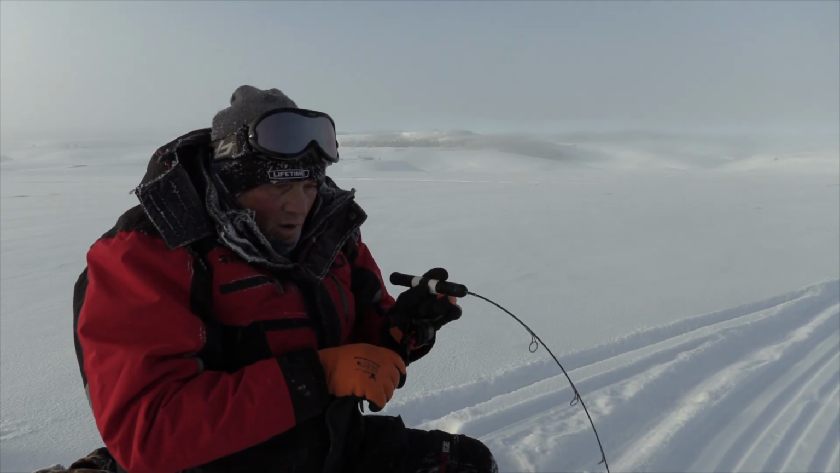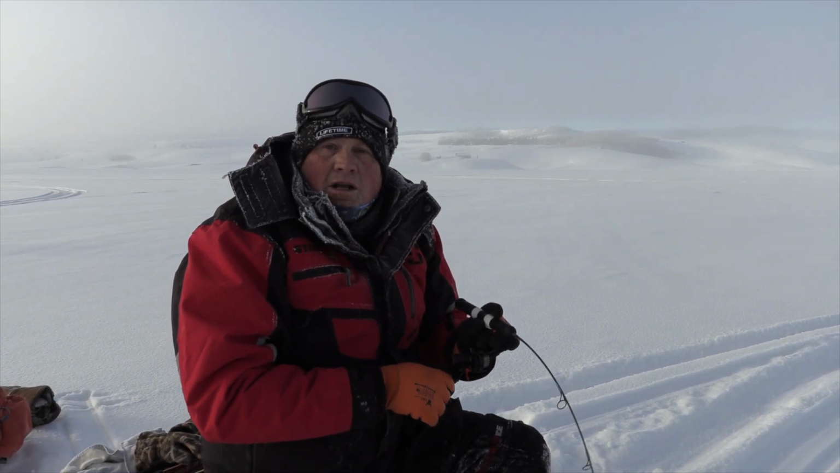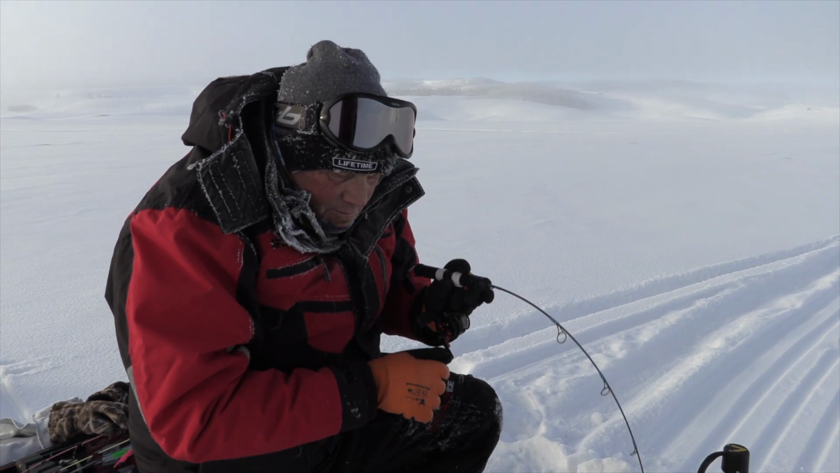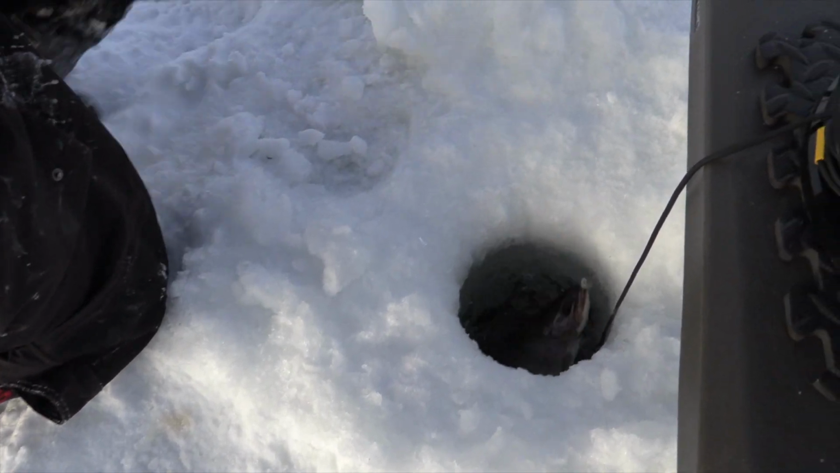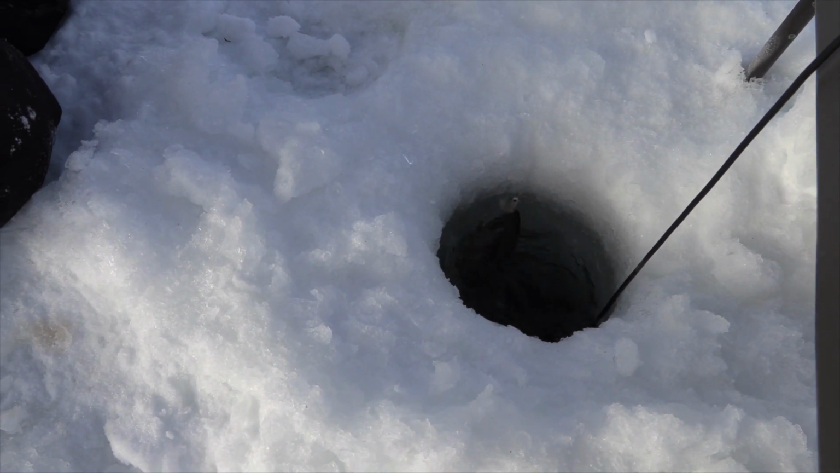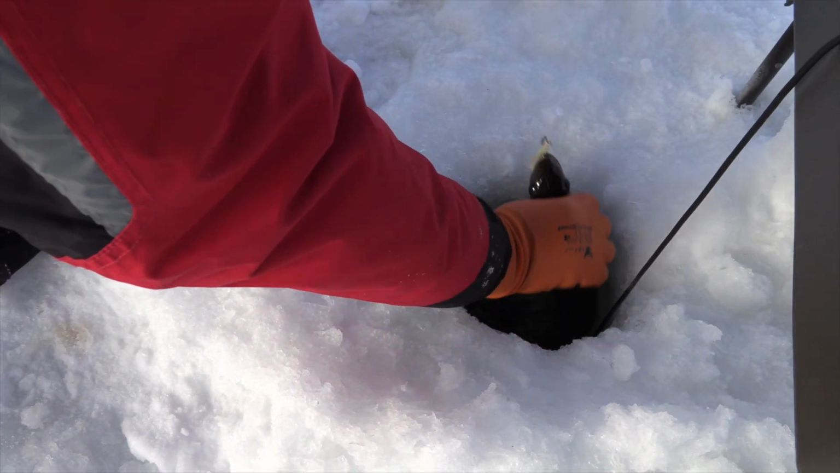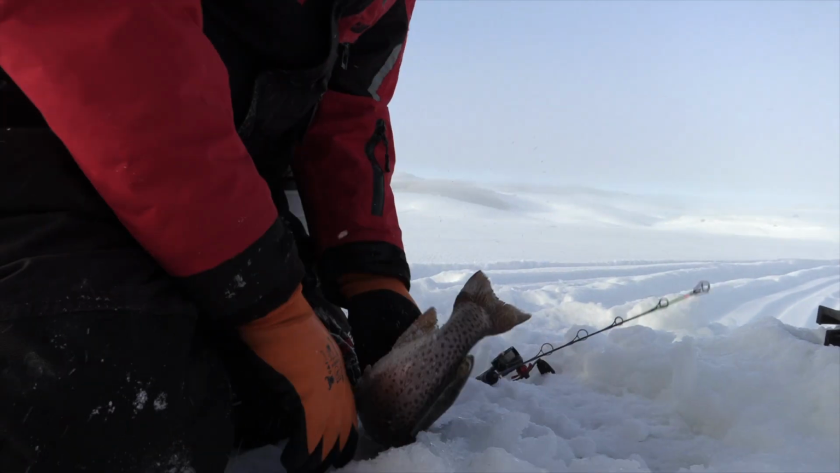Here we go. Oh, he feels like a good fish. Good fish. Oh, he's fighting hard. The hole here is about, man, it's probably 18 inches. Another really nice fish. My reel's having a hard time. It's frozen and it doesn't want to stay in the lock position. Let's see if I can just get this guy. Look at that. Another beautiful fish right here.